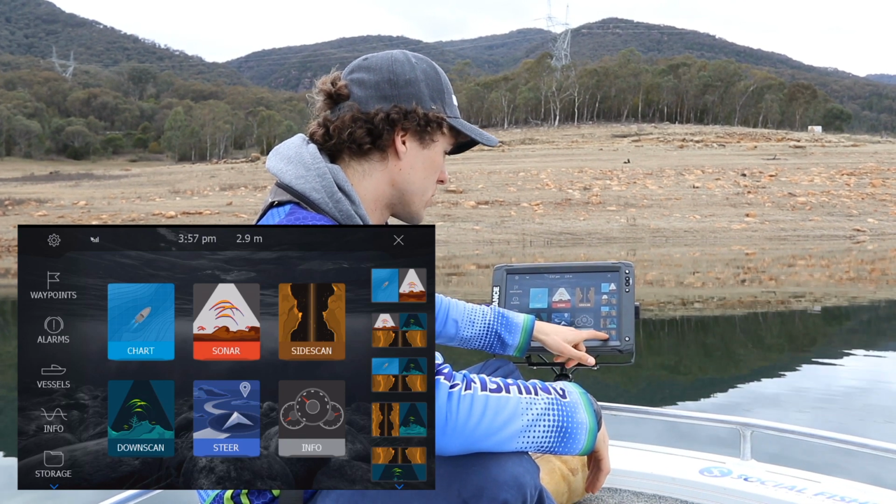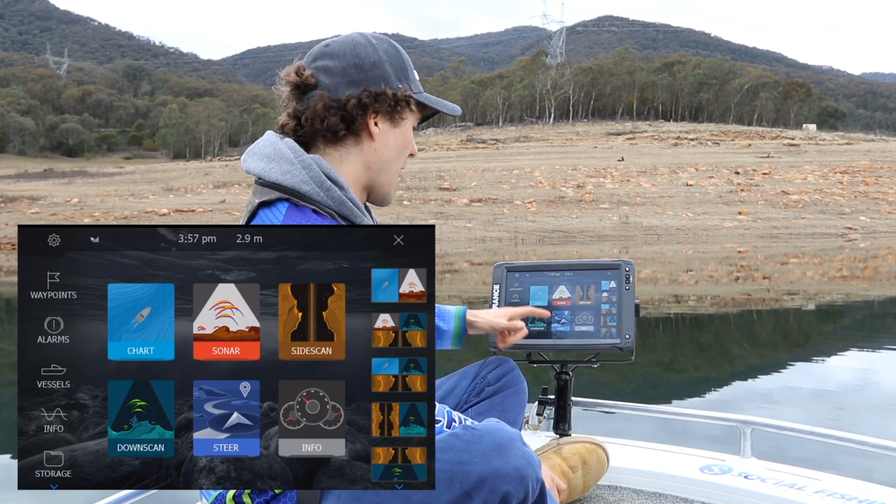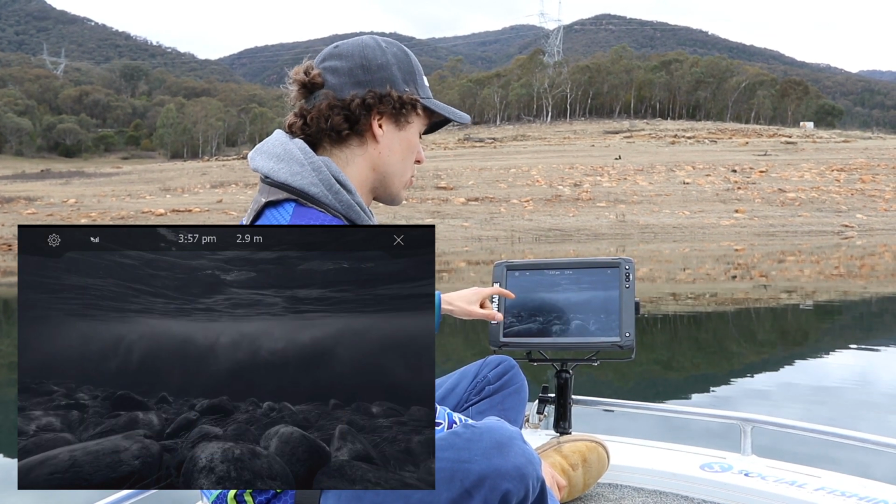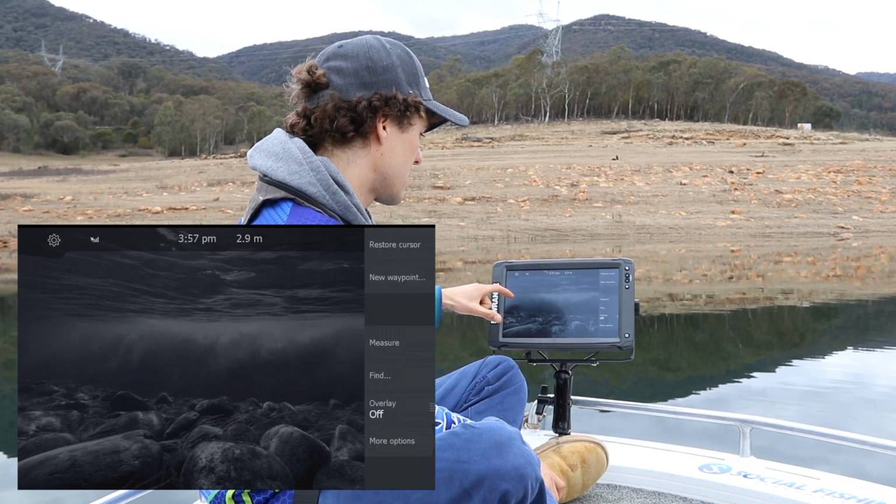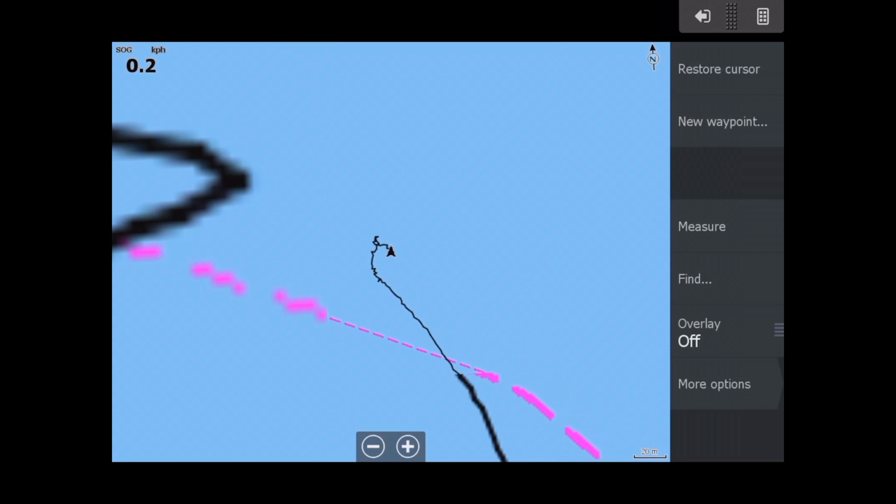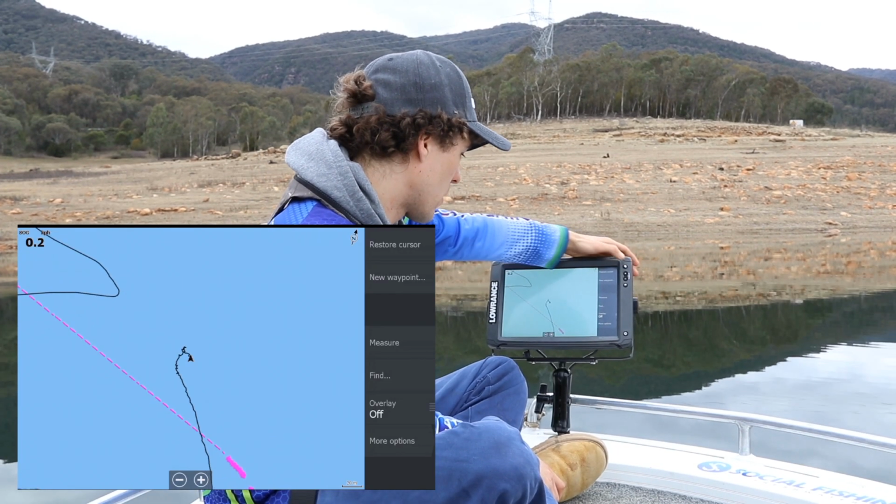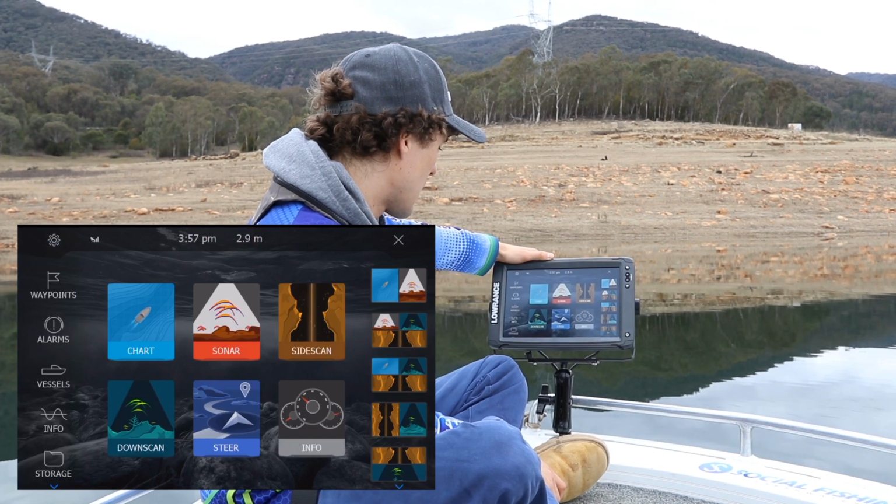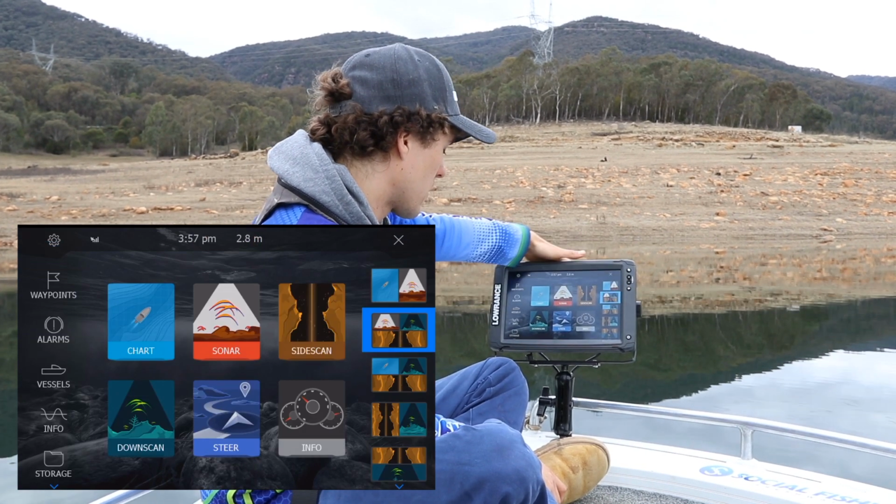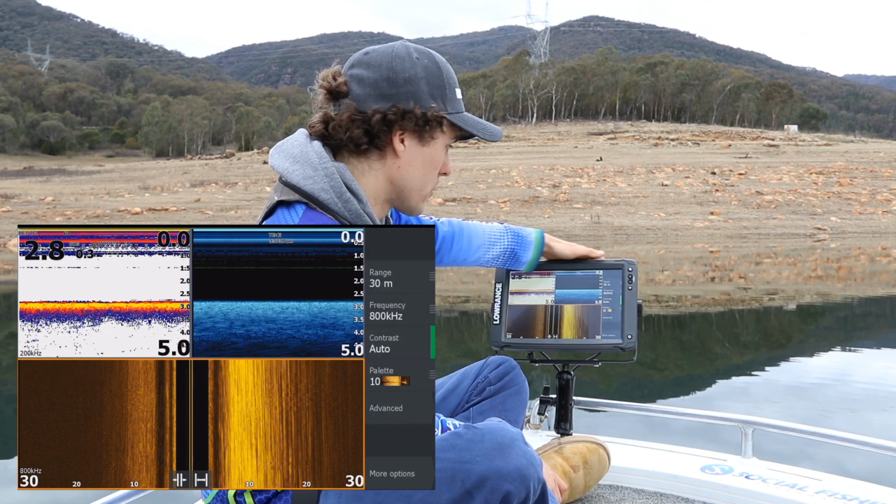And then I've got a couple which has just got down and side on their own, but I don't use them very often. The other one I do use when we're navigating is just chart. So you come back to this main one and open up the chart, and it gives you a chart. So I have a big screen for when I'm driving around the lake and navigating. So I'll hit pages to go back, and I'm going to go into that configuration there, which is the one that I use the most.